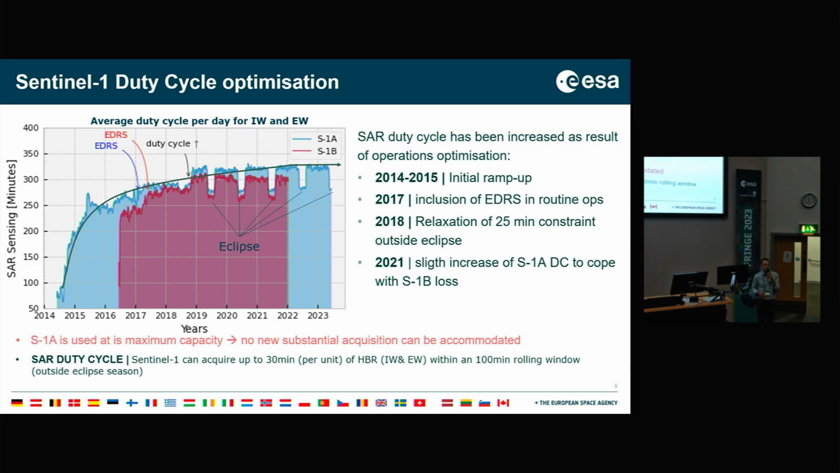At some point during the mission, back in, I think it was 2017, we introduced EDRS, the European Data Relay Satellite, that offers us more capacity of acquisition and more capacity of downlink. And you can see how, by introducing EDRS, we have been able to increase the duty cycle significantly.